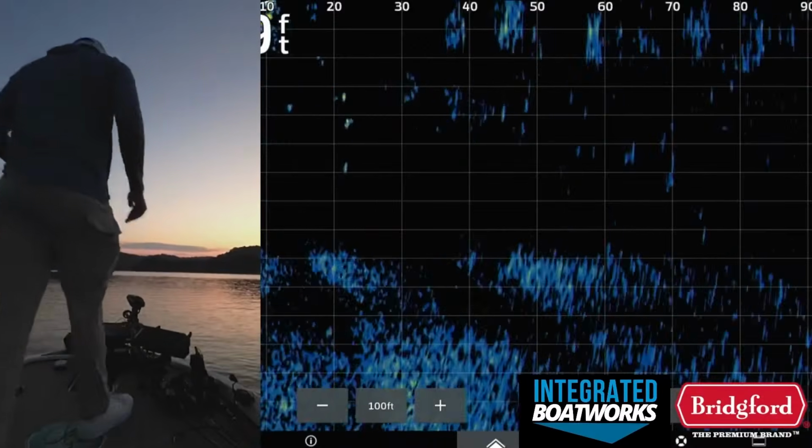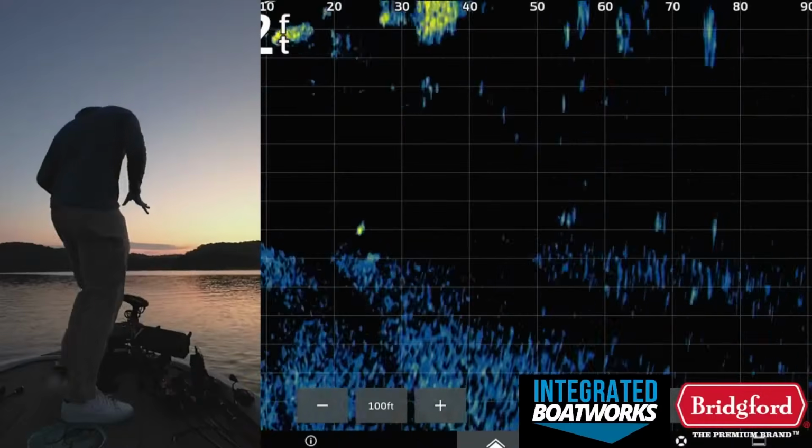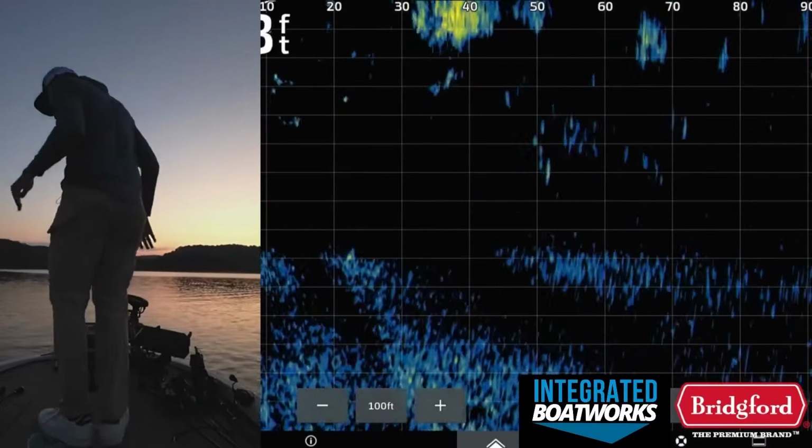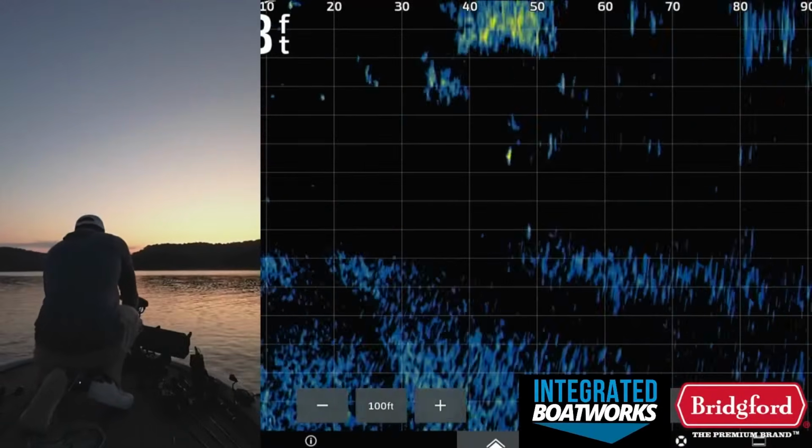There we go, guys, and wow, that sky up there is just absolutely gorgeous. Gotta love these Arkansas summer mornings. Any time of the year in Arkansas here is very pretty, so we're good to go.